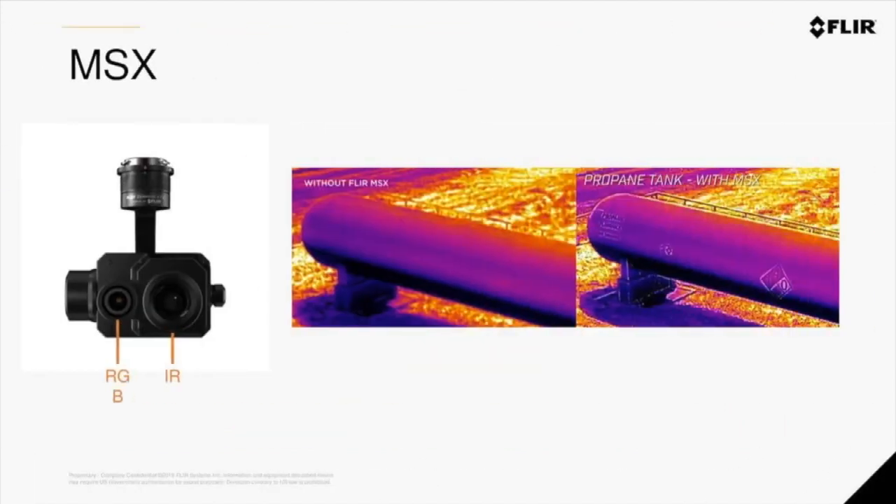Asset inspection, where you need to see the label or tag on whatever your asset may be. Image on the left without MSX, image on the right with MSX, where you can see the label and that it's a propane tank. And the camera on the left is an example of the Zenmuse XT2, which is our high resolution, high powered camera.